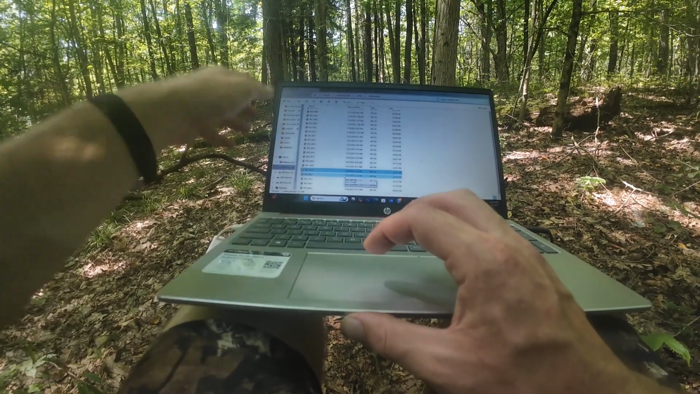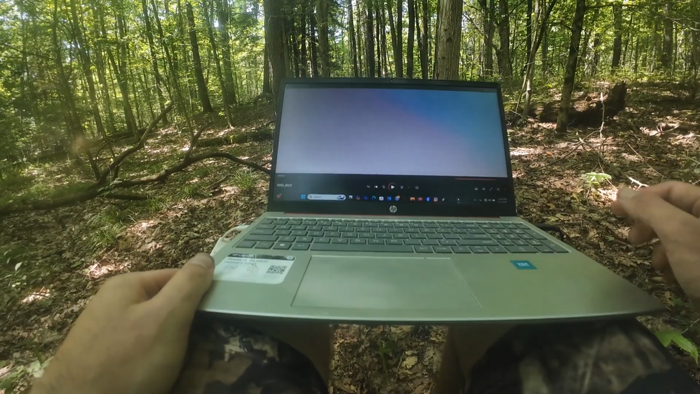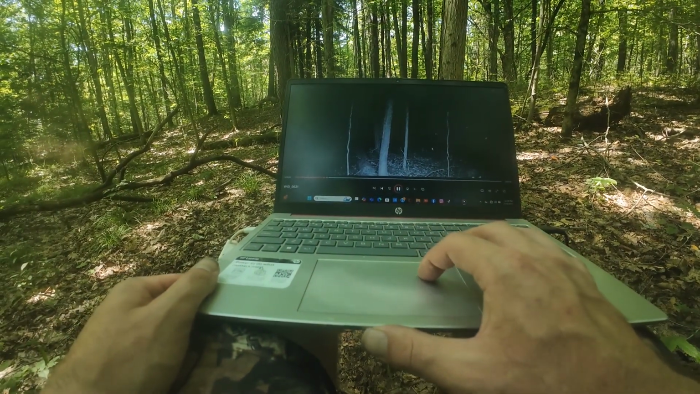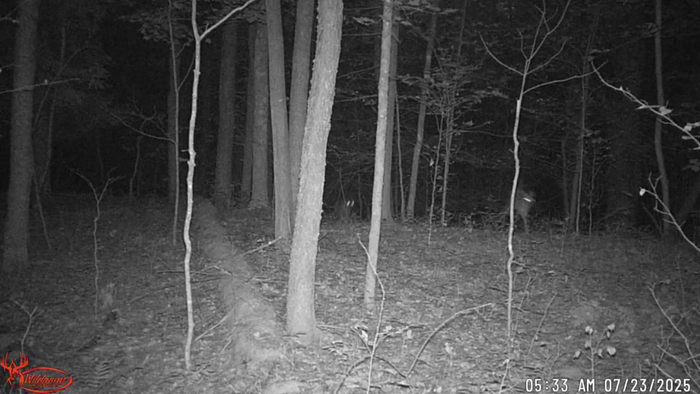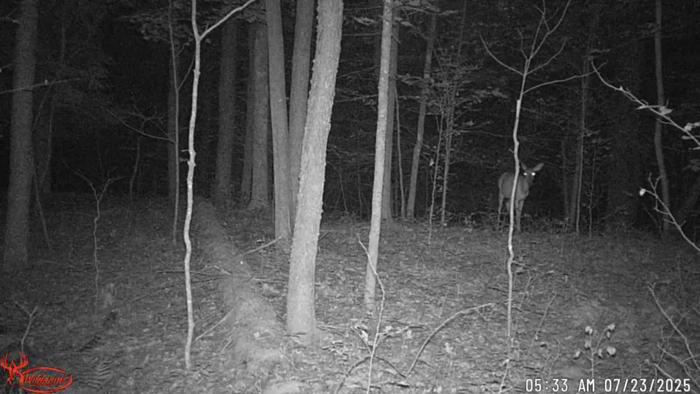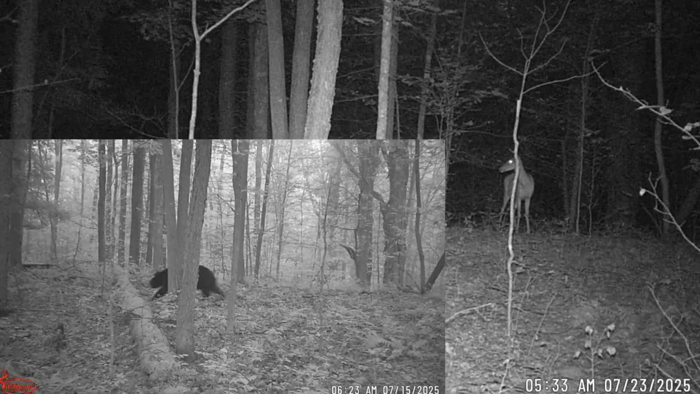Let's see. About an hour later, same day. Oh, getting spooked up by something again, man. That's 6 in the morning there. They're getting moved around by something. I bet you it's a bear. I got that bear on cam. I think it was the first check.